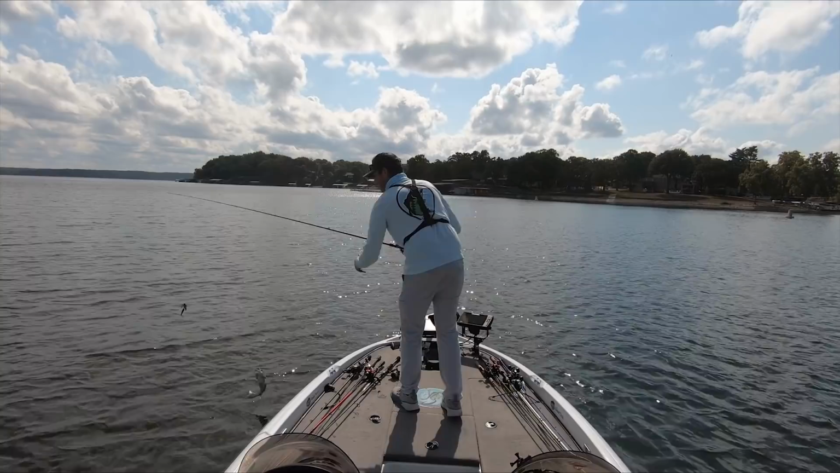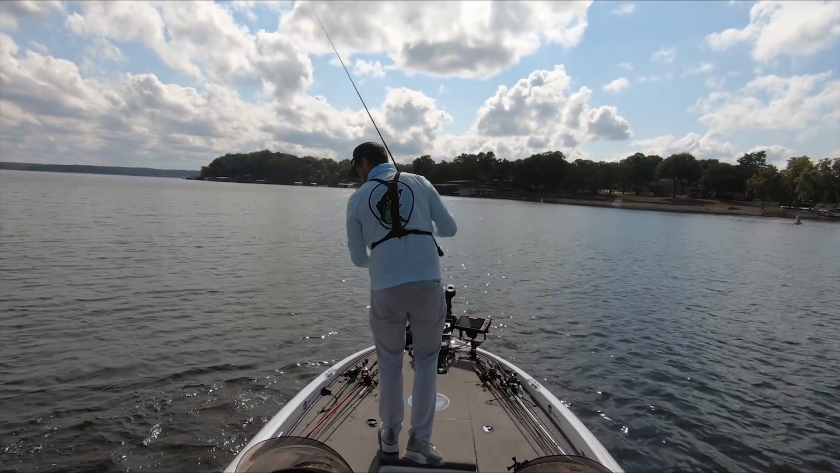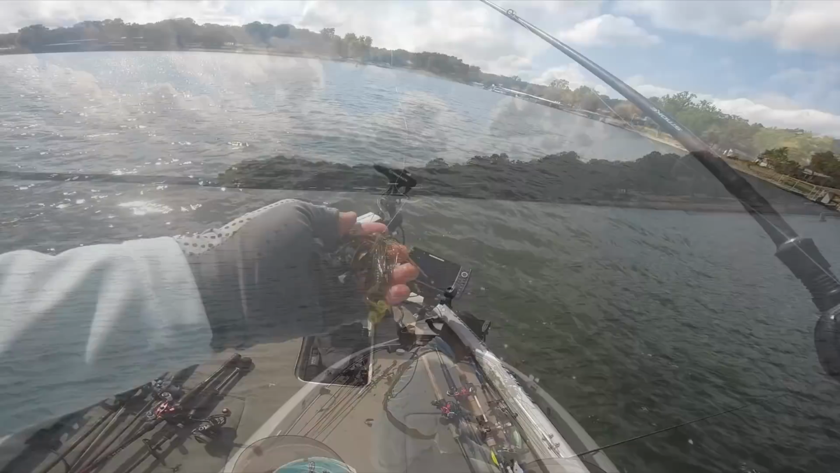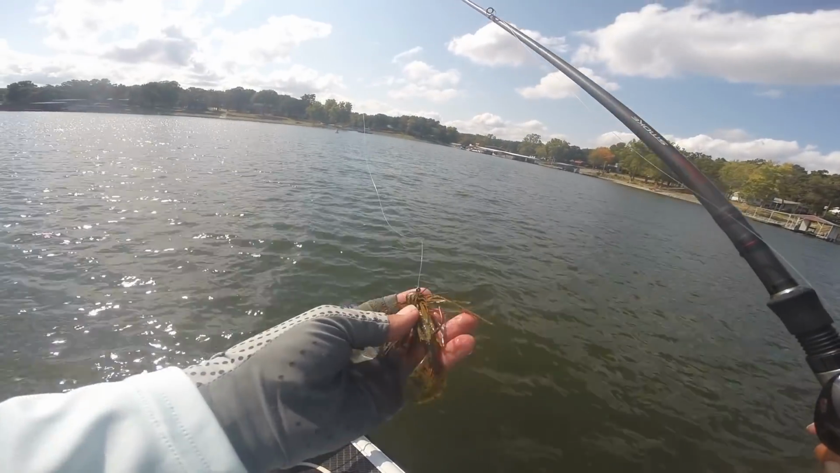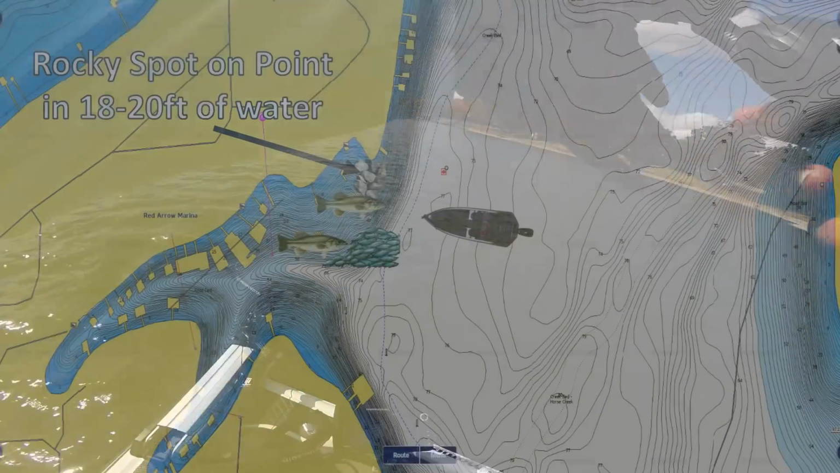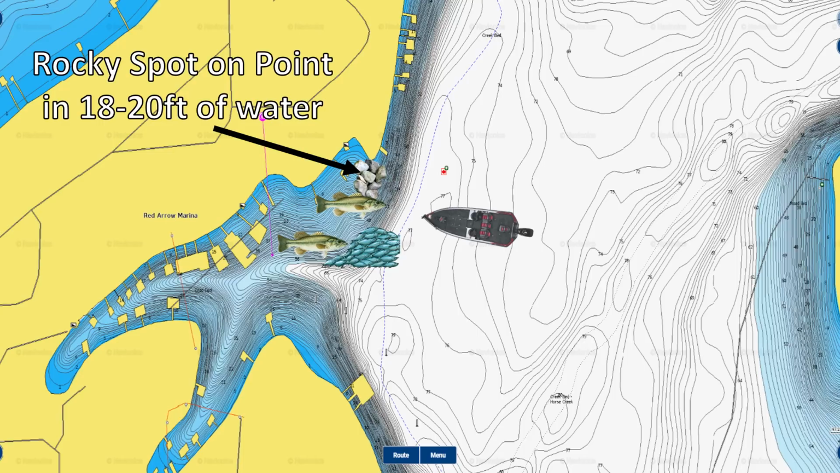Solid fish. Let's get another one and you get another trailer on here, and then hopefully keep putting them in the boat. Oh, there we go, guys. 2 keepers in 2 casts on the Fish the Moment offshore jig. Just fishing off of a main lake point that's about 15 to 20 foot of water on top. There's some chunk rock on top of these points, and there's bait fish all over it.